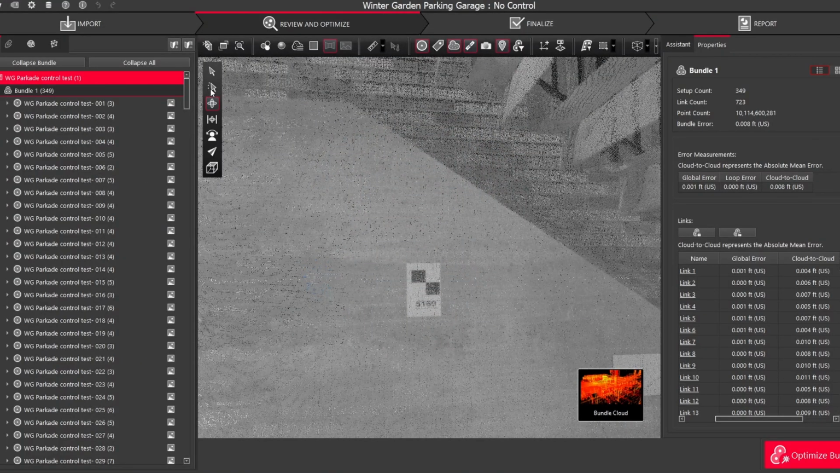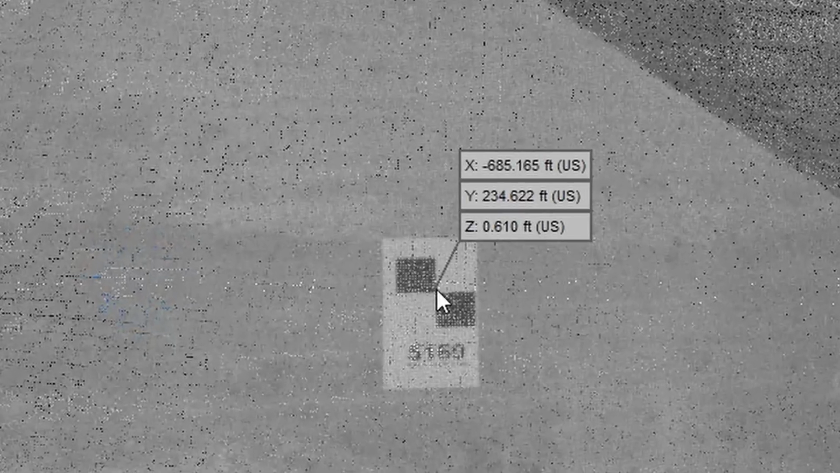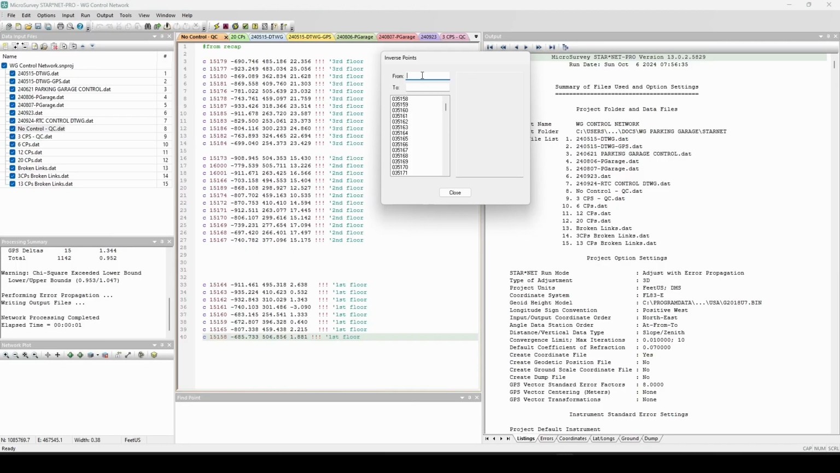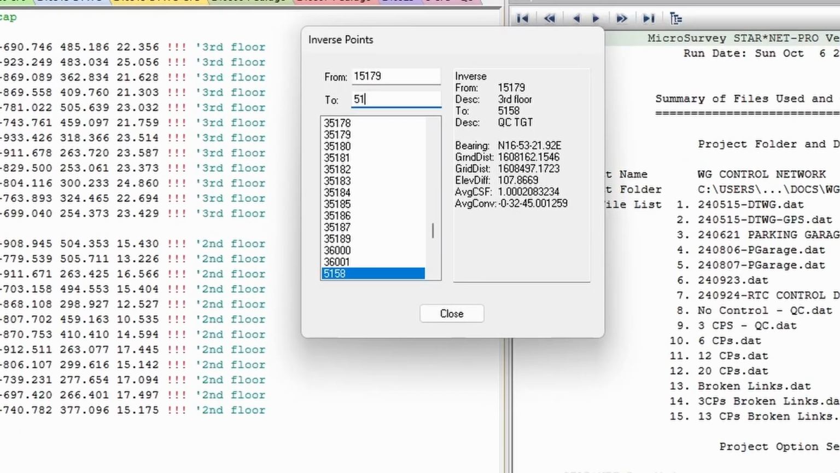When a dataset was registered without control, I could not simply compare the coordinate values of the extracted target center from the point cloud with the target values obtained from the least squares adjusted total station control network for the same target, because the point cloud was in the scanner's assumed coordinate system and the total station values were georeferenced in a separate known coordinate system.